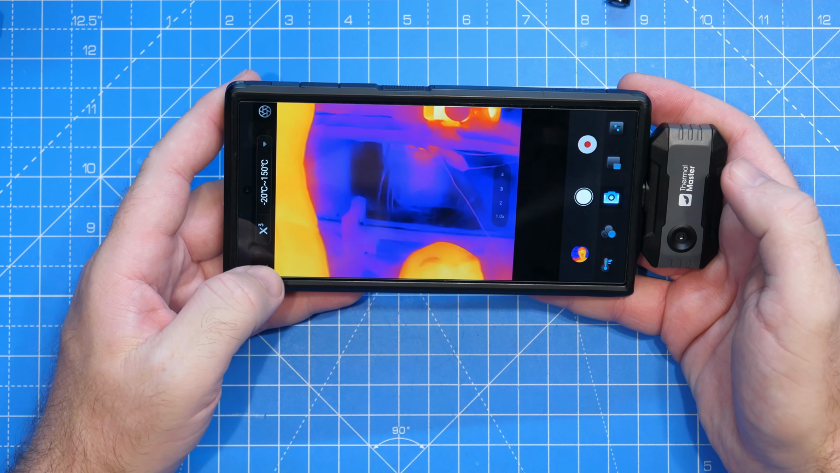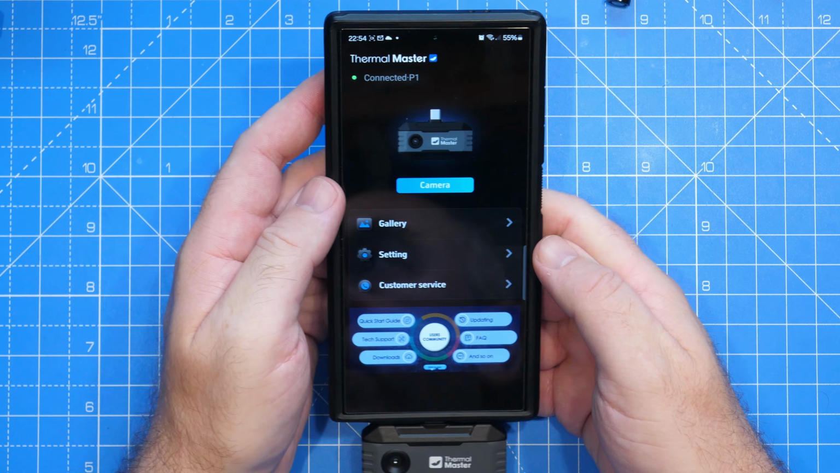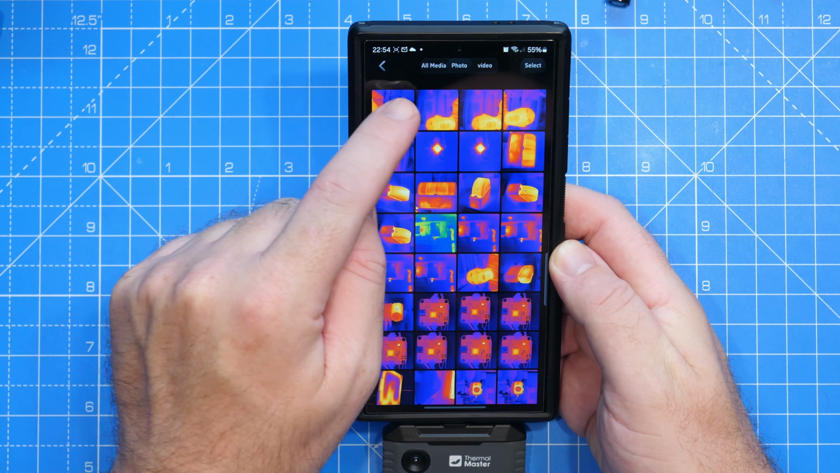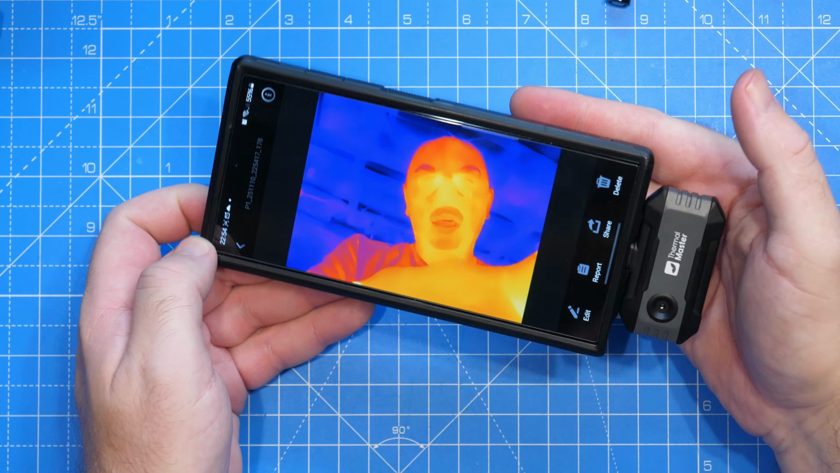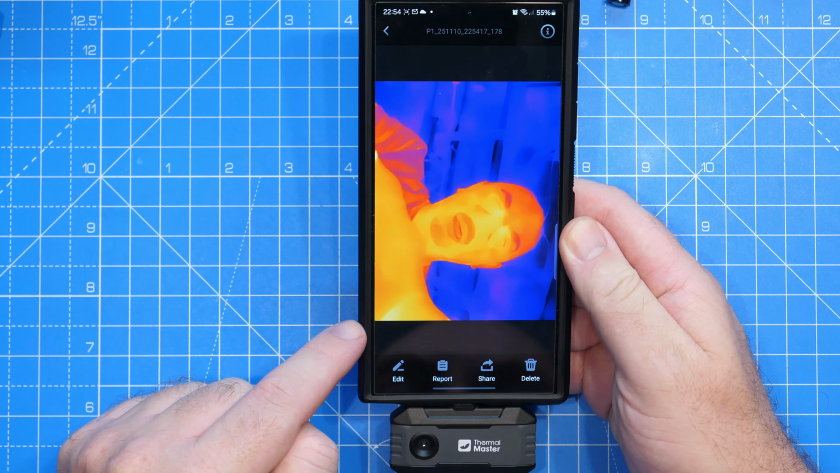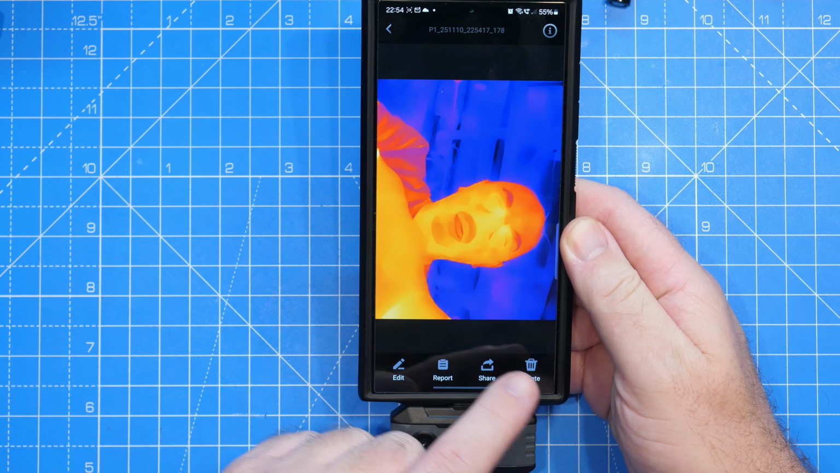Then I'm going to return to the gallery. We're going to go into portrait. We're going to go into there, select photo, select that image, and whilst it's on the side, you can see we have a few options along the bottom. We have edit, report, share, and delete.